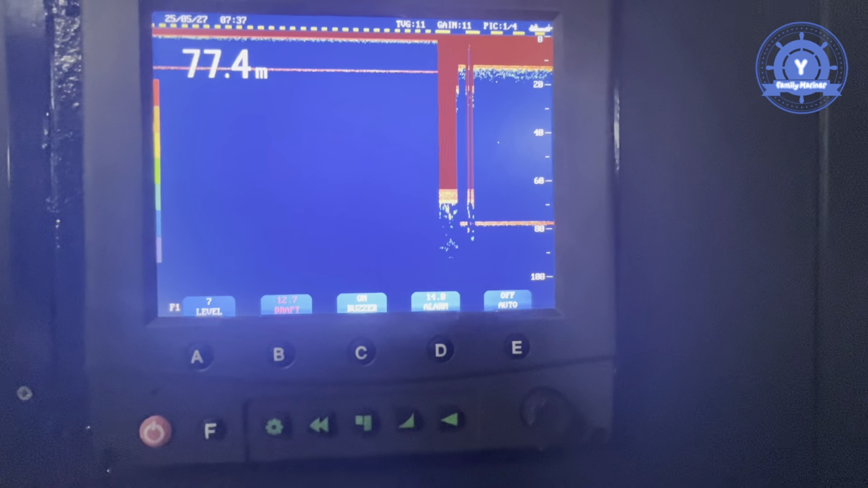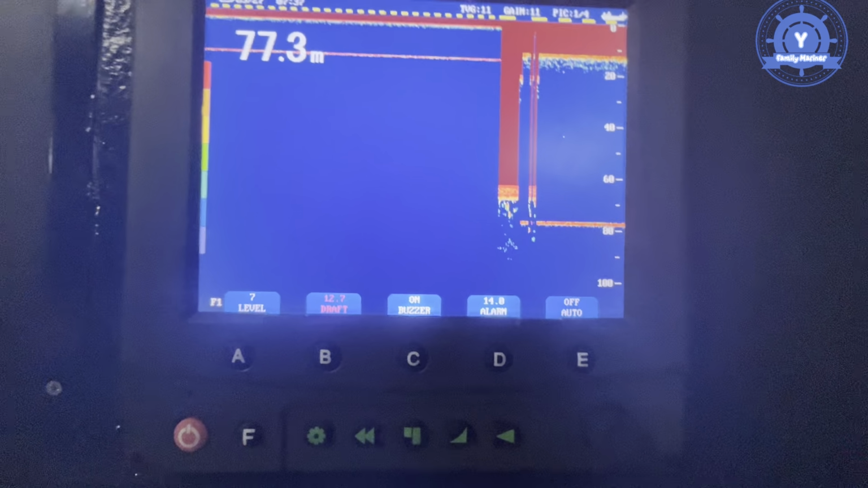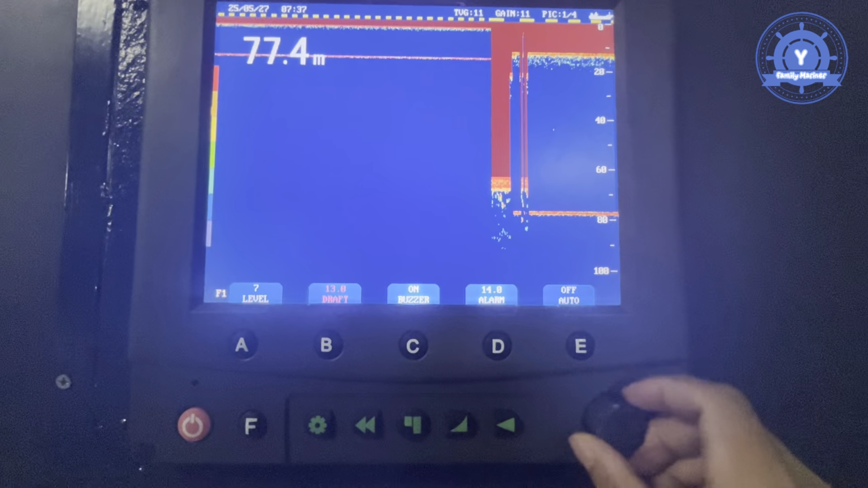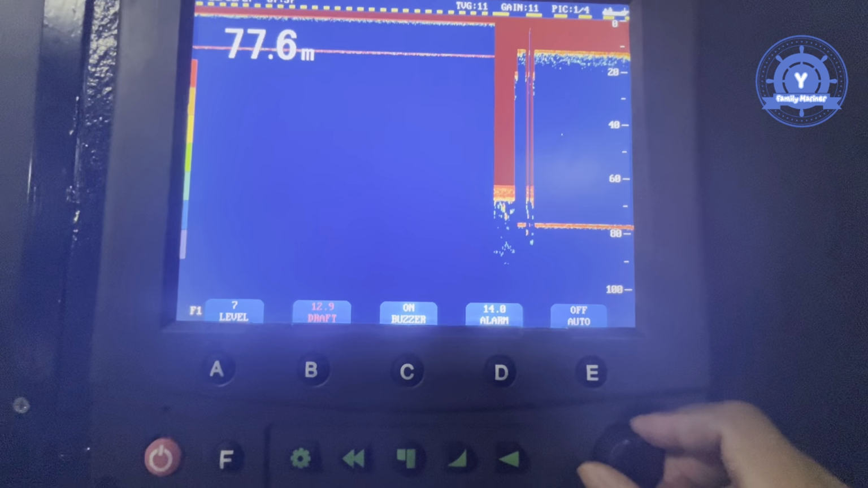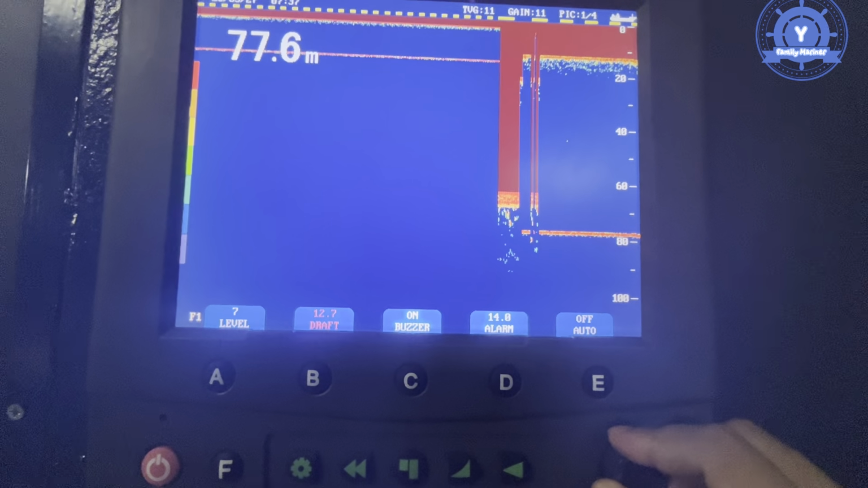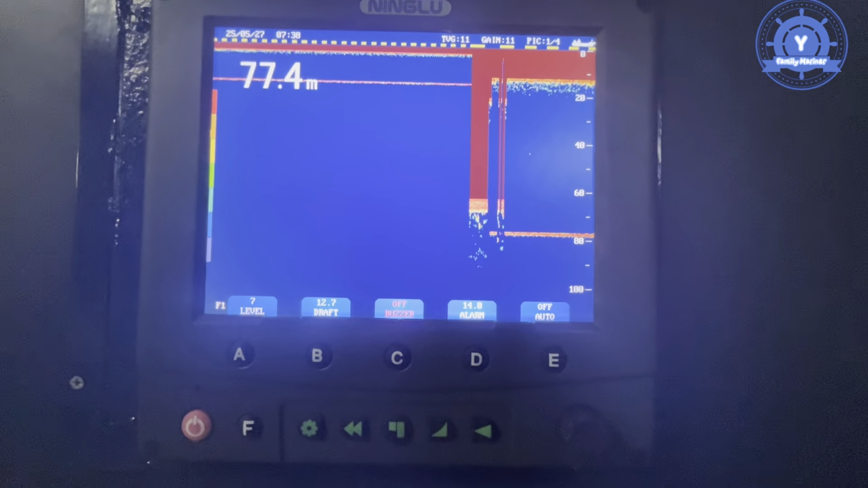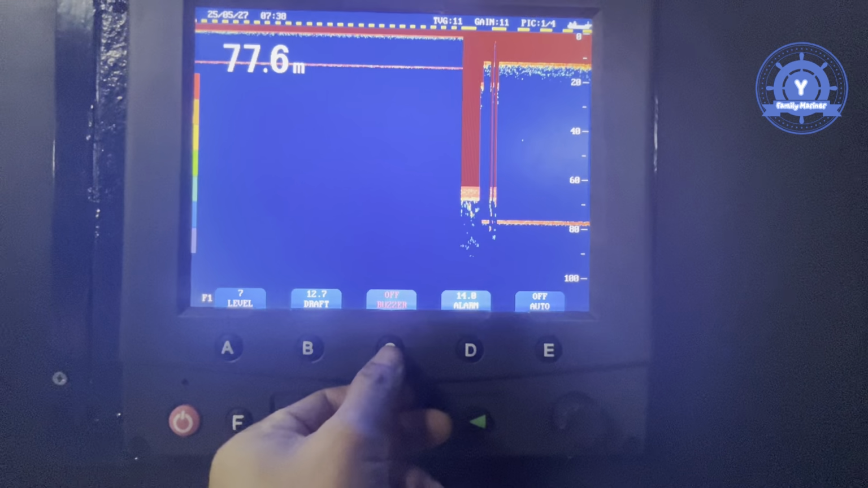This is for our draft. The draft for now, our maximum draft, is 12.7. We can choose this draft and adjust it from the right corner. You can choose clockwise and anti-clockwise to move it. So now my maximum draft is 12.7. Okay, and then press. The other one is for buzzer on/off. For alarm, the alarm is ringing, buzzer off. There is never a sound, so buzzer on.